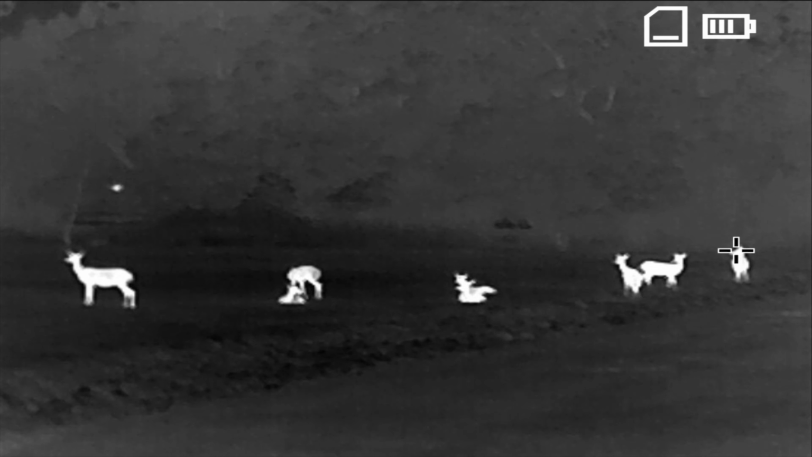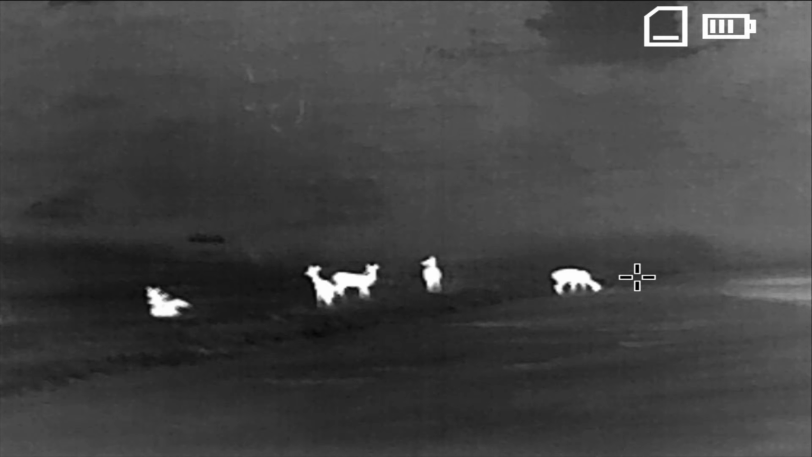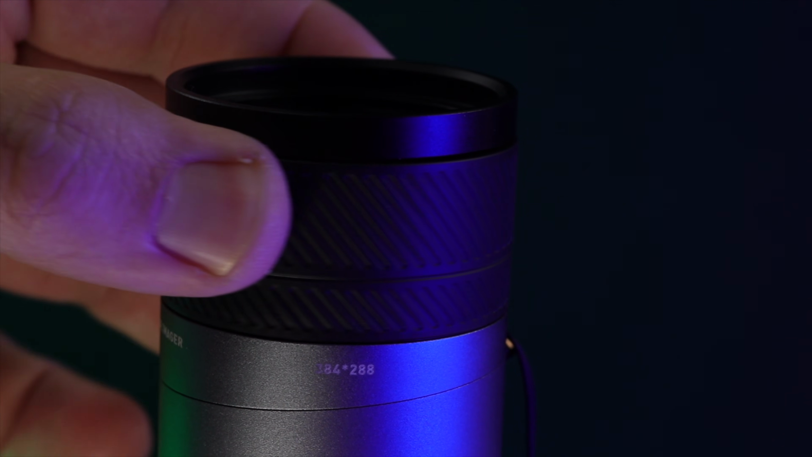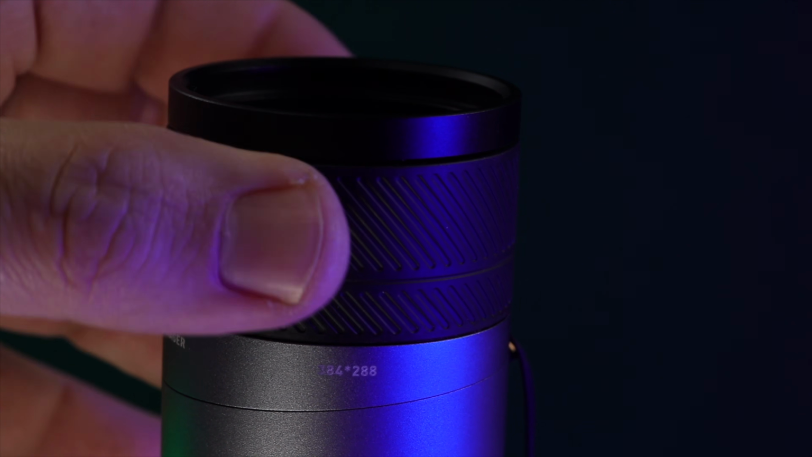But for observing a perimeter or to spot targets at distances up to that 1,300 meters, this tool proves to be invaluable. The focus ring and the better resolution also make this my recommendation over the TNV10 if your budget allows for it.